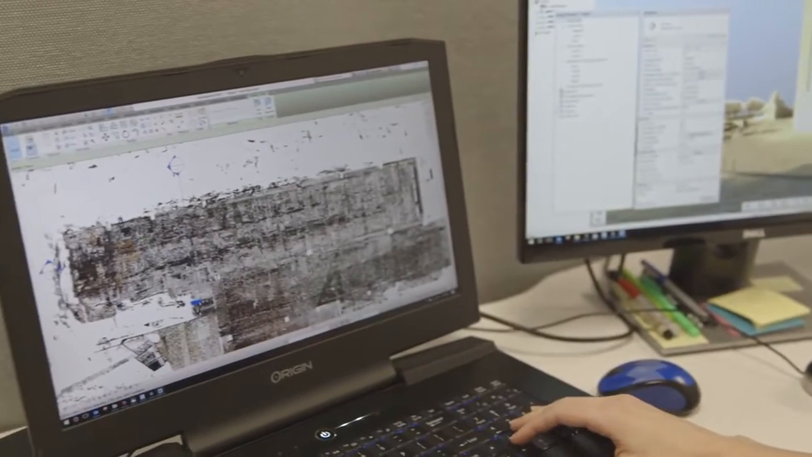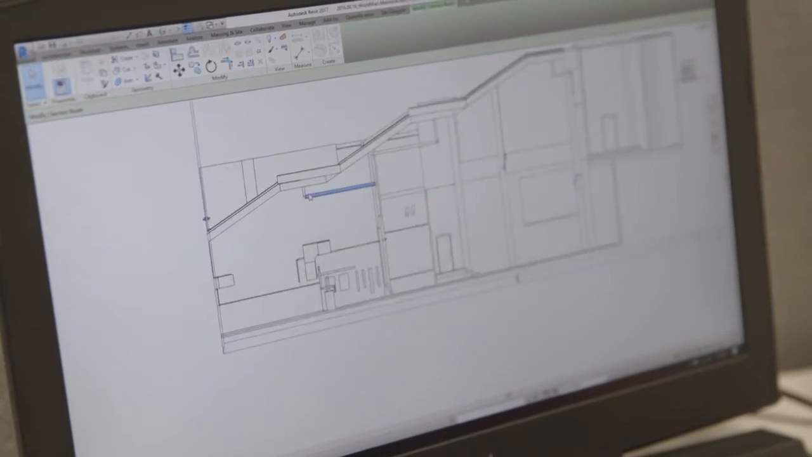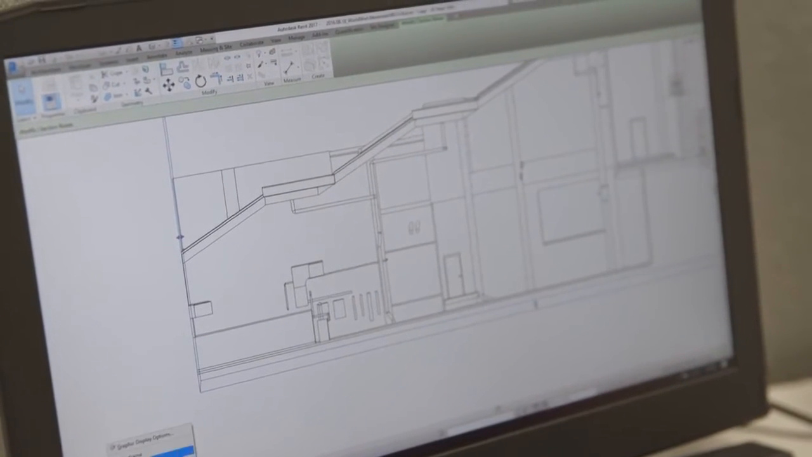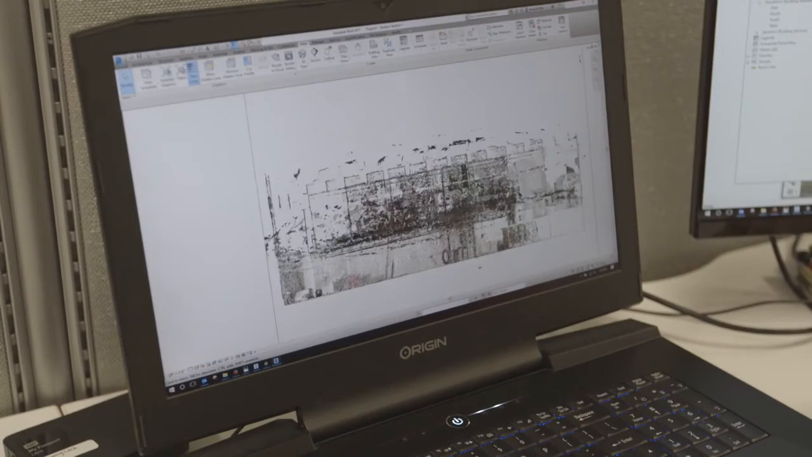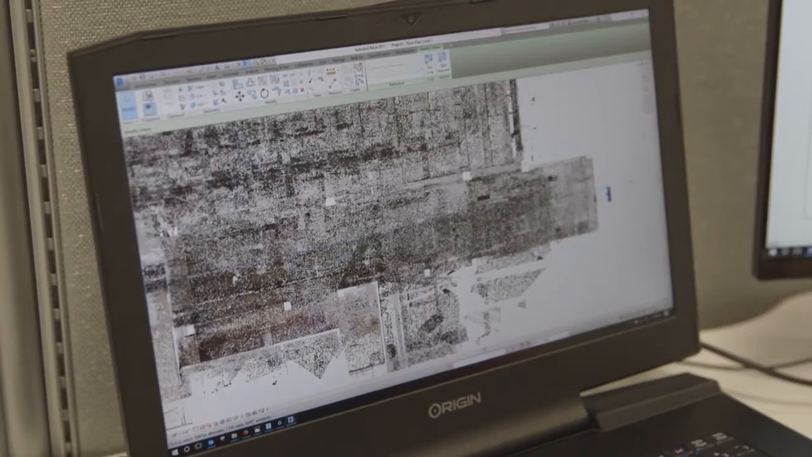We use Revit mostly for 3D modeling. We will do a recap export from Scene. From Scene, we go to Autodesk Recap, and then we pull the recap file into Revit. That's kind of in the background of our model, and then we can see the point cloud, the recap point cloud in Revit, and then model on top of it.